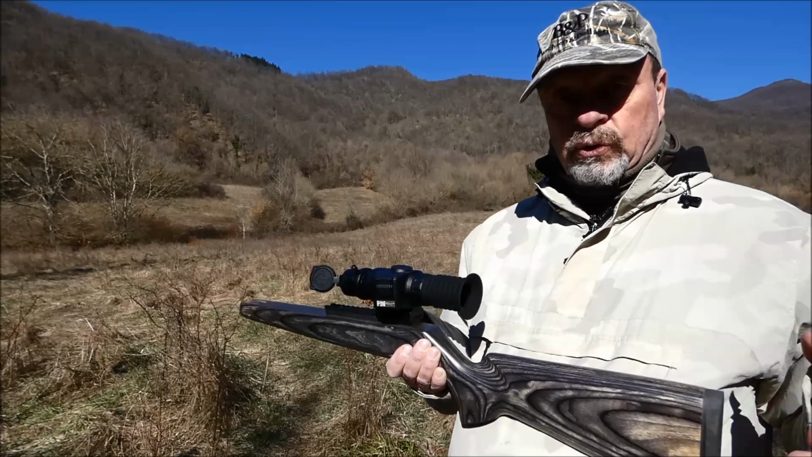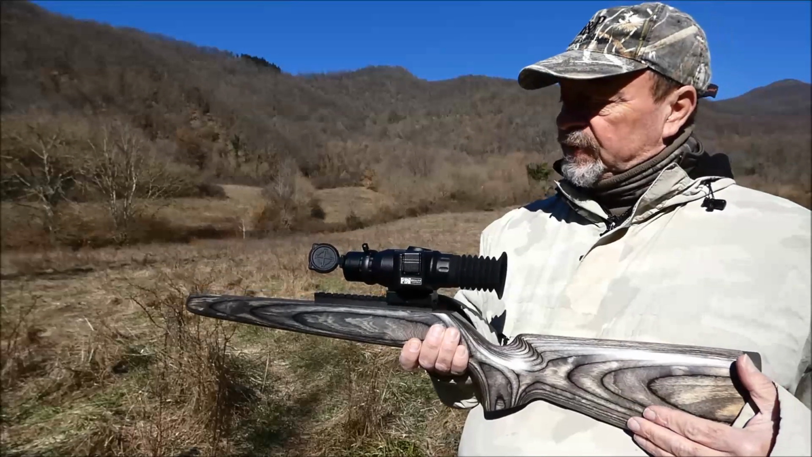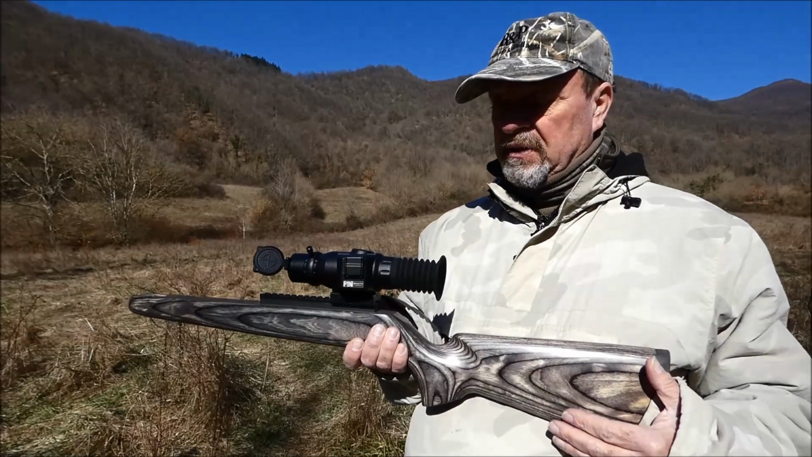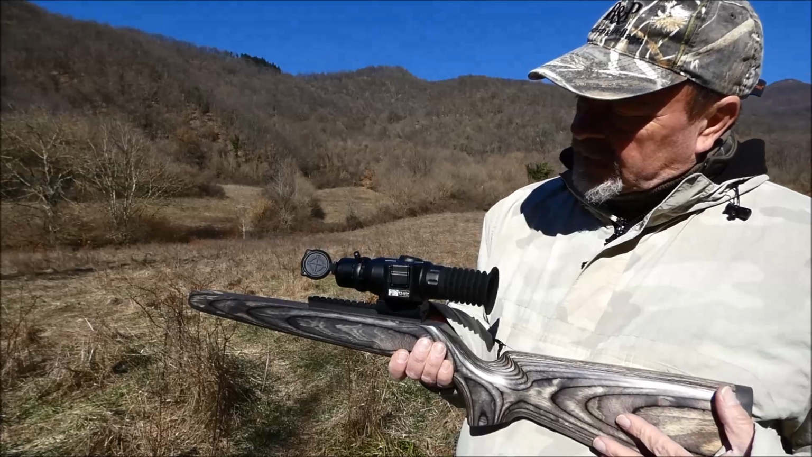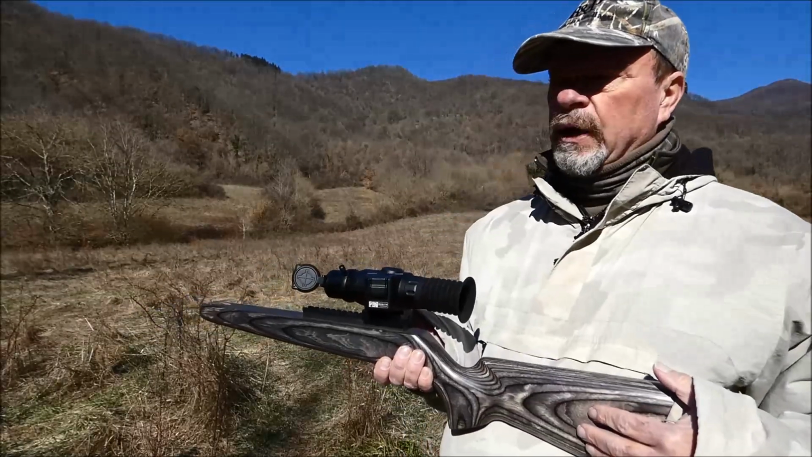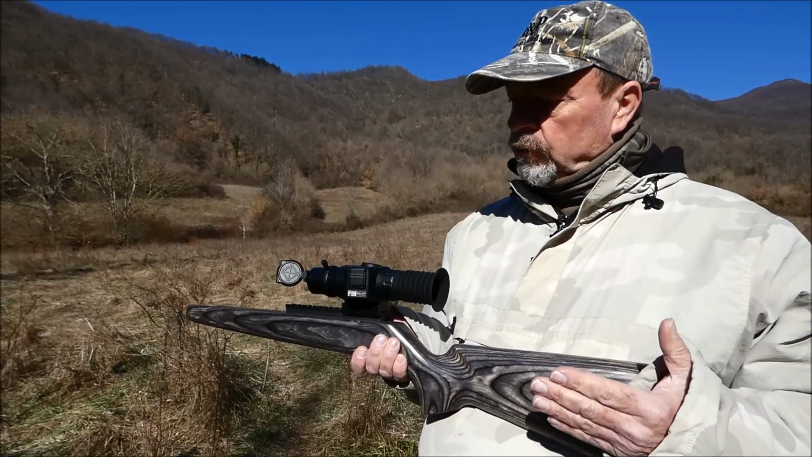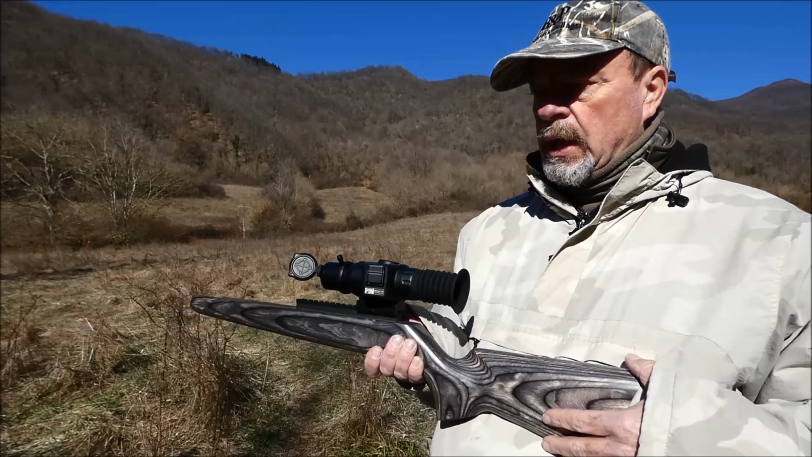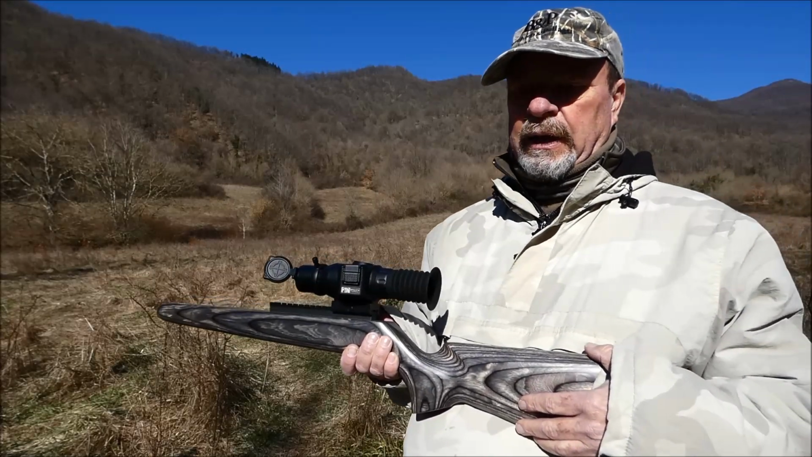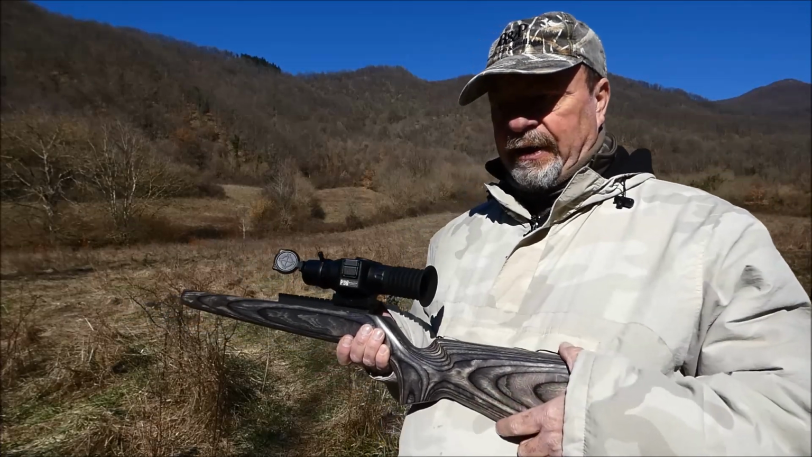Okay, first of all, as you can see, it is a very compact device, very light, 450 grams, and very compact, so you can mount it on a semi-automatic rifle, a bolt action, a straight pull, without changing the ergonomics and the barycenter of your rifle.